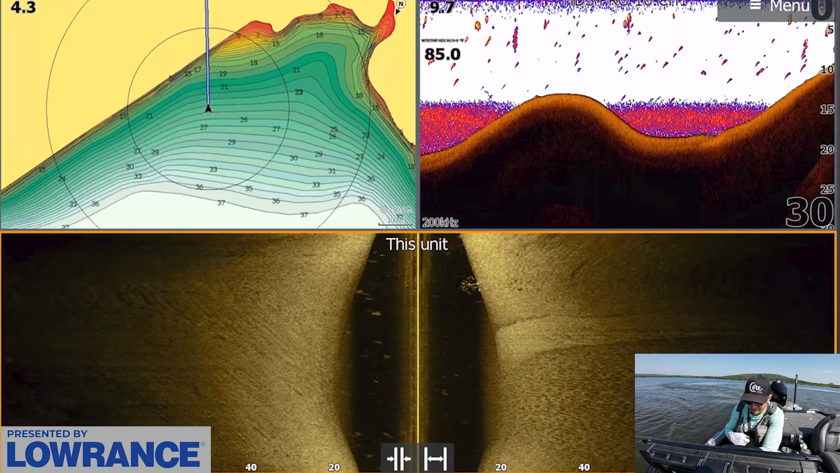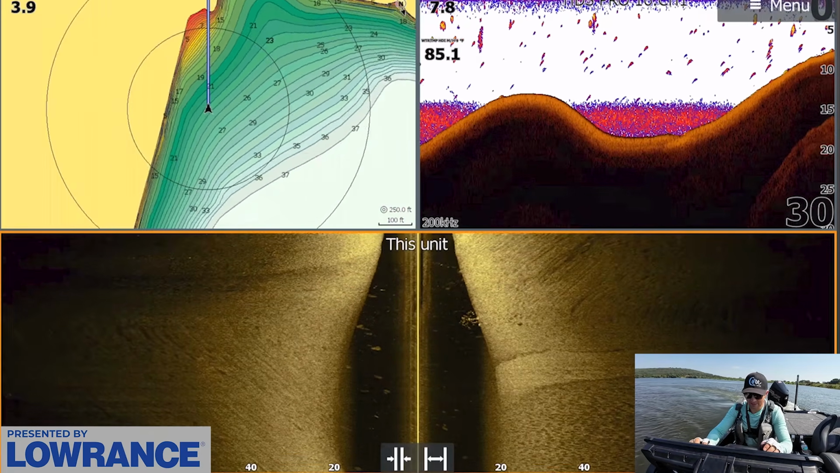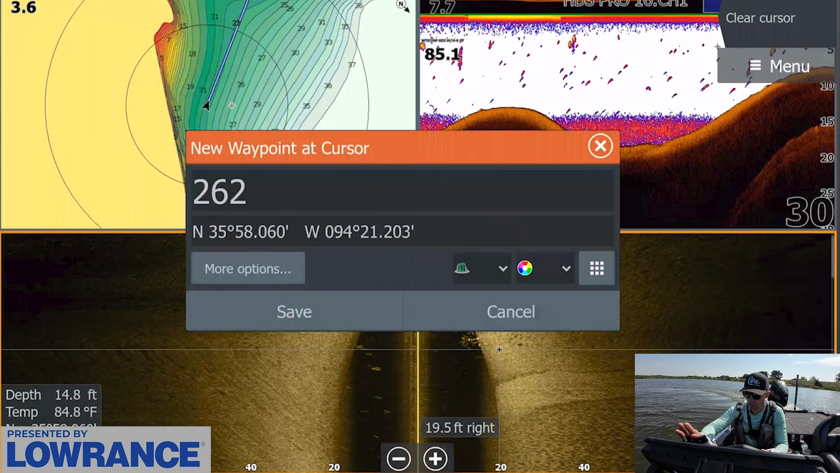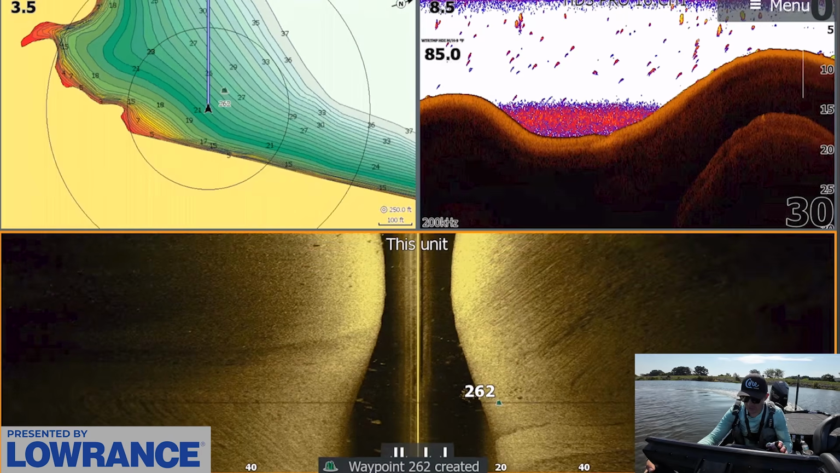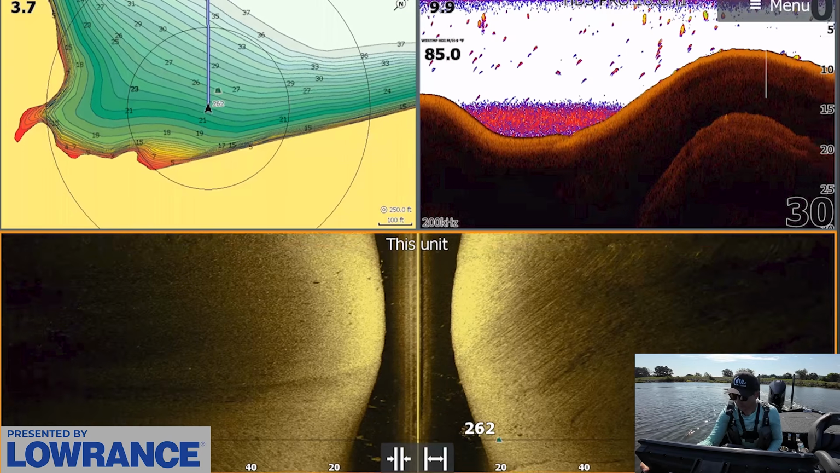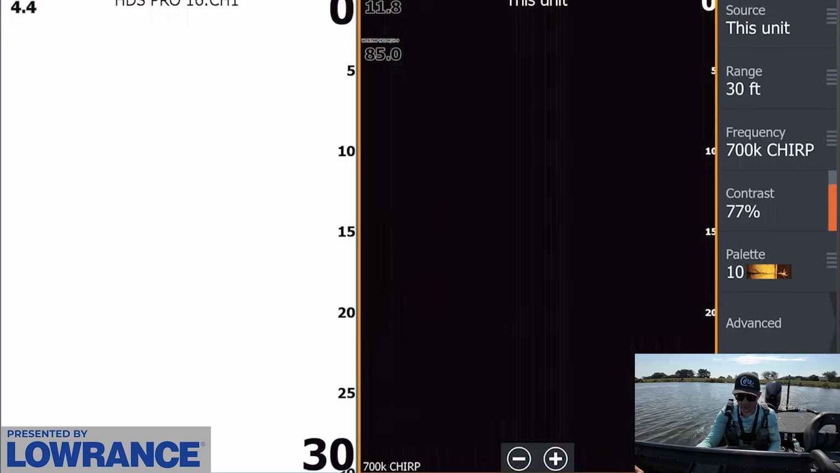Okay, there we go. That looks kind of interesting right there. Got a little brush pile with some bait around it on the side scan view, right in the depth zone we're looking for. I'm just gonna mark this with brush. That looked pretty good right there. Looks like there may even be some fish just kind of scattered up on top of this little point here. Don't know what those all are. A couple of fish just kind of chilling up here.